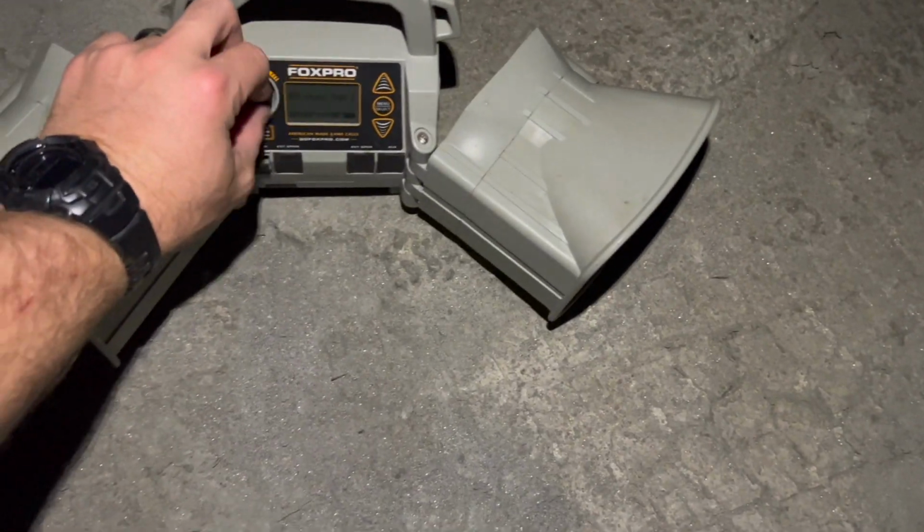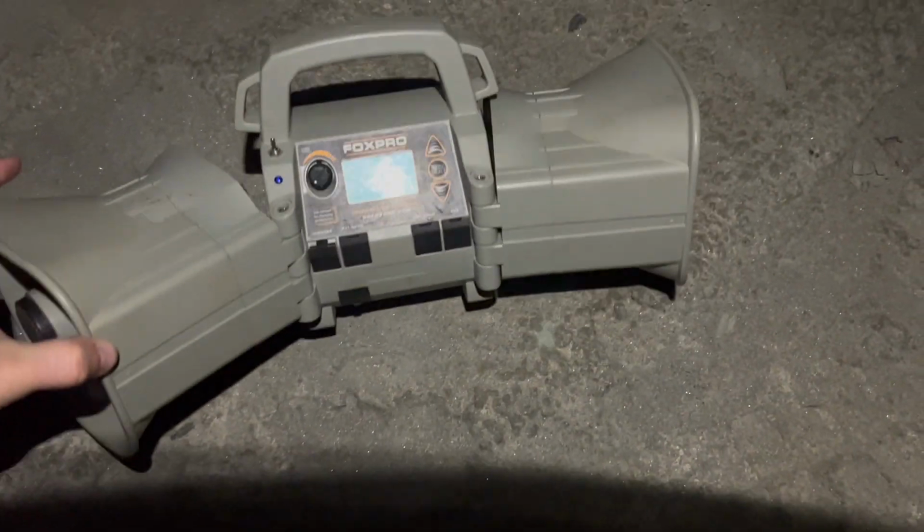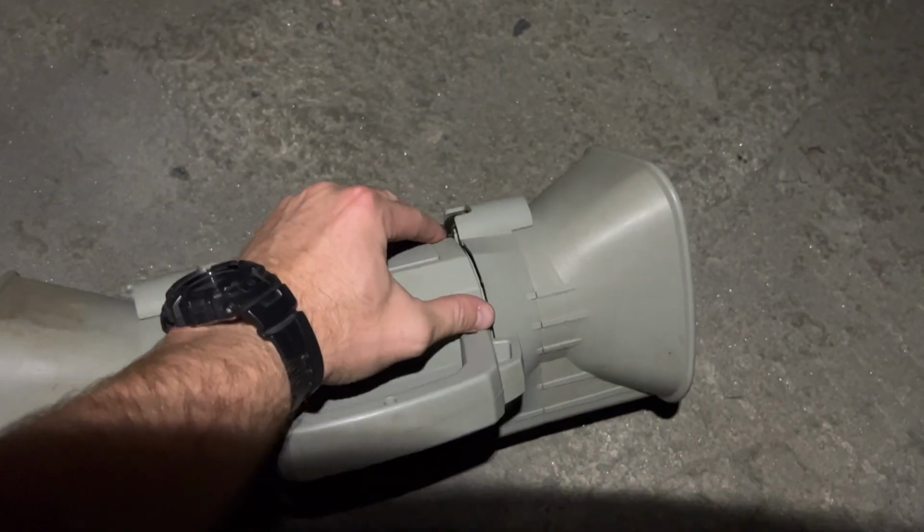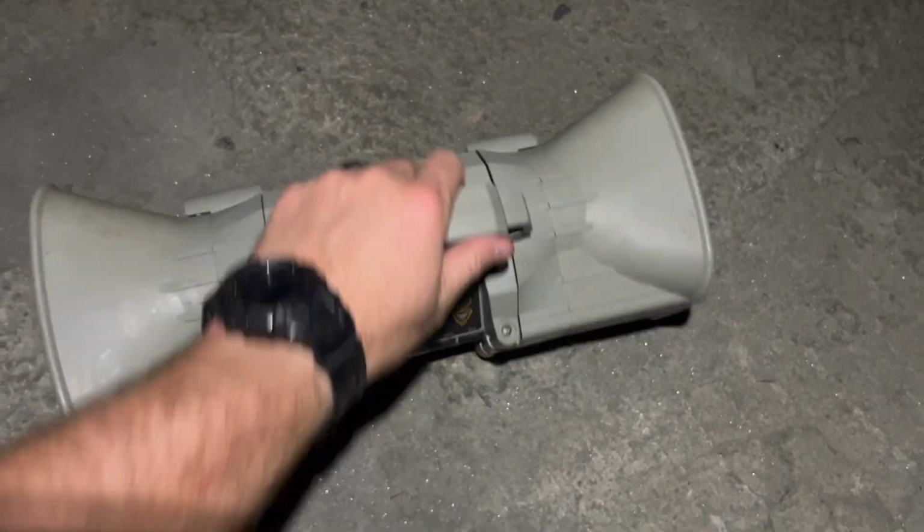Well, another pair of coyotes fall victim to the old Fox Pro X-Wave. This thing right here has been a trooper and has been responsible for a lot of dead coyotes. We got a dead one right here. See Guffey's light over there. Guffey's going to pick him one up.